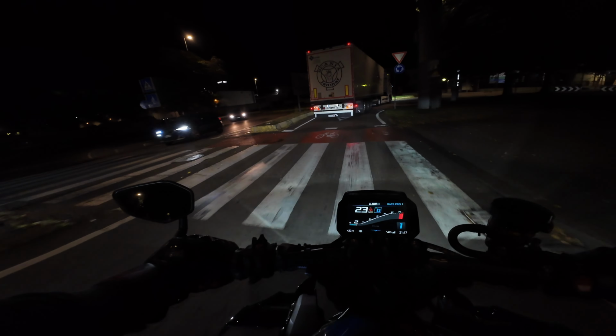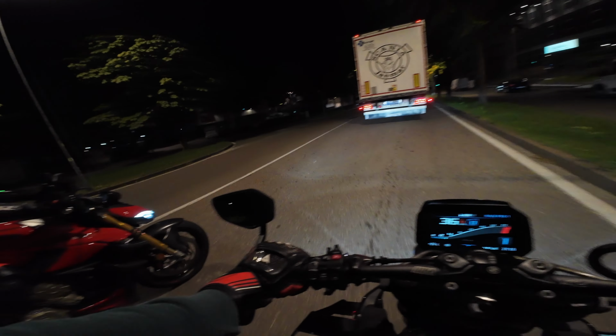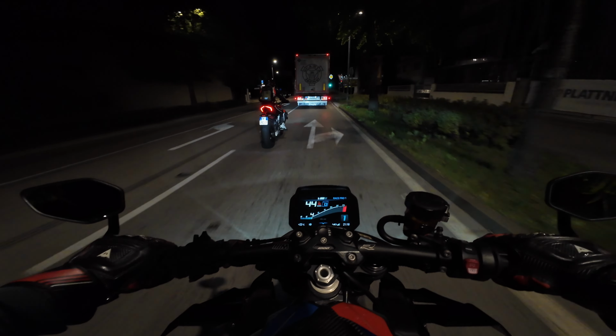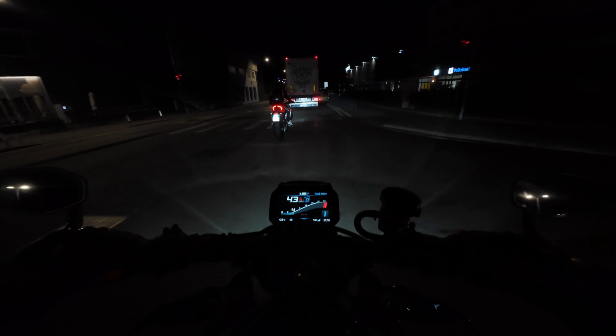Here we need to go to the right. And now we're stuck behind this guy. That Ducati really looks nice. But I don't know if bro knows where to go.